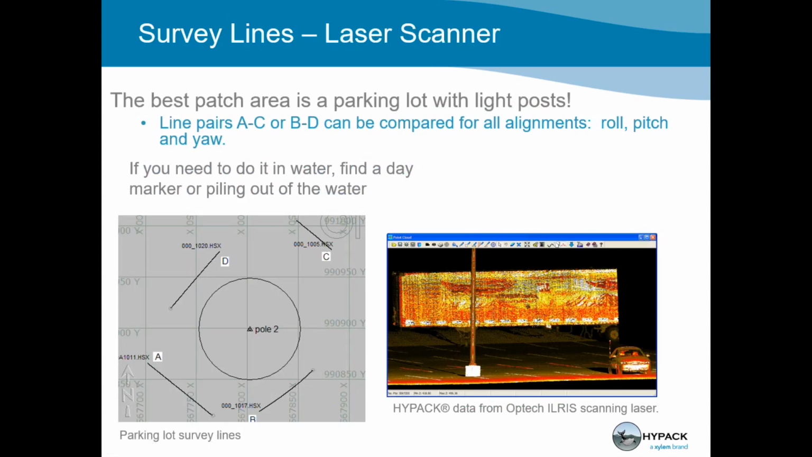Laser scanner. Joe showed you in detail how he did the calibration over in England. And this is the same concept. In this case, we're using a lamp pole in a parking lot. But same idea, we're running 4 lines in a pattern going around the pole. So we're getting shots from all different directions. And we're also getting shots off the parking lot.